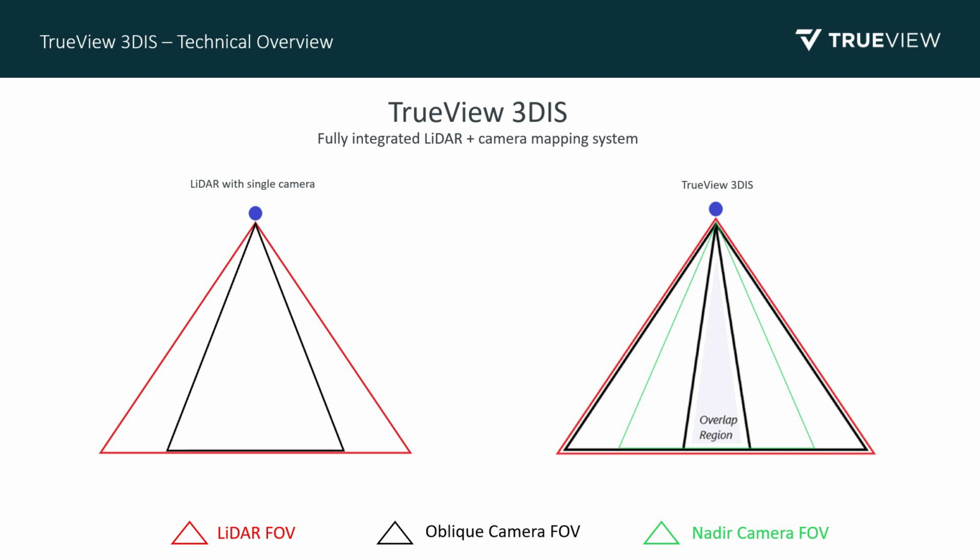But colorization is not even the biggest advantage of a 3DIS. The true advantage of a 3DIS is efficiency. With the 3DIS, you're able to really maximize your flight coverage area. And the two diagrams we have on the screen highlight why that is. On the left side, this is what a LiDAR with a single camera integration would look like.